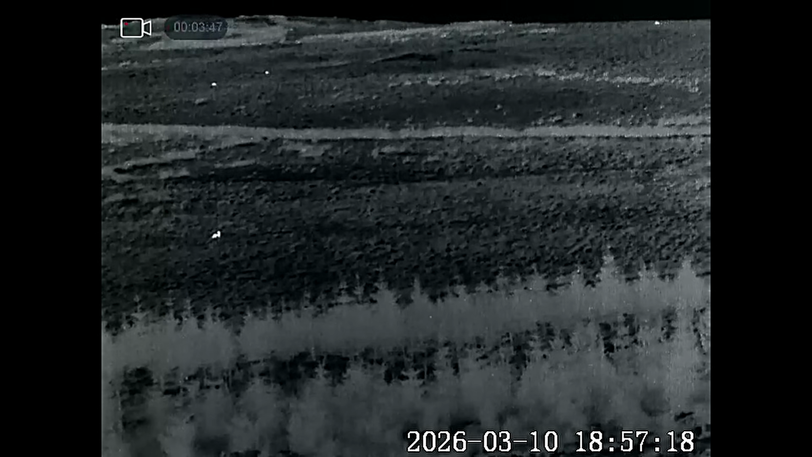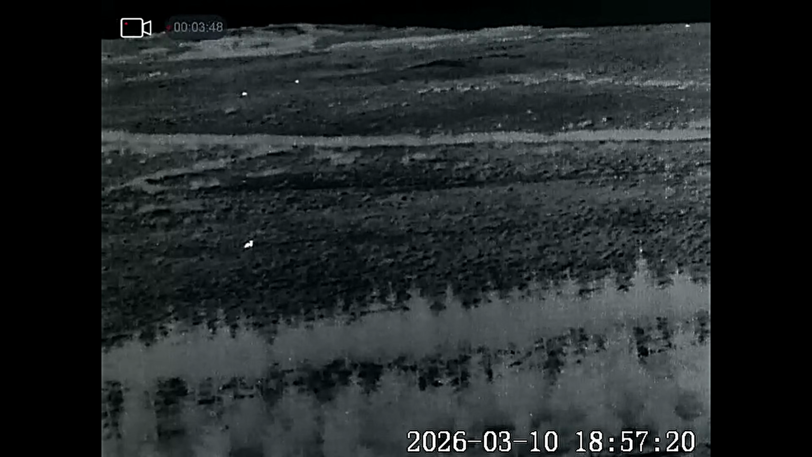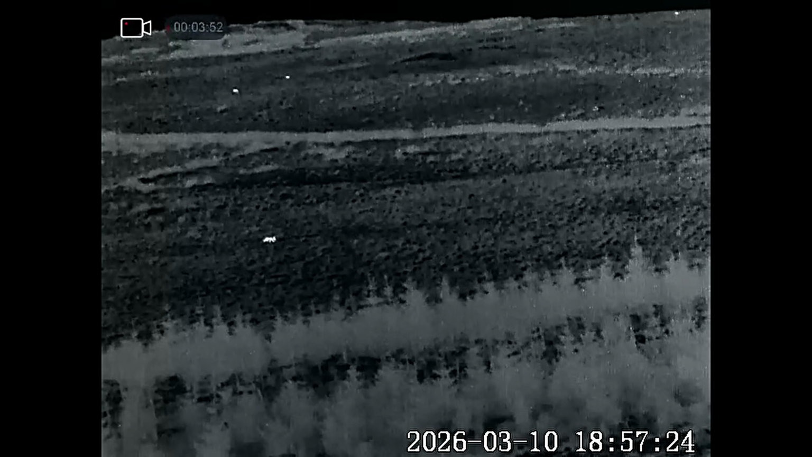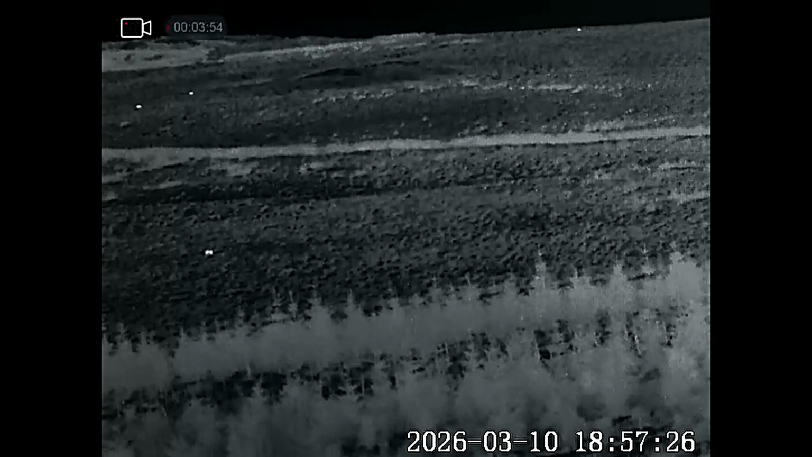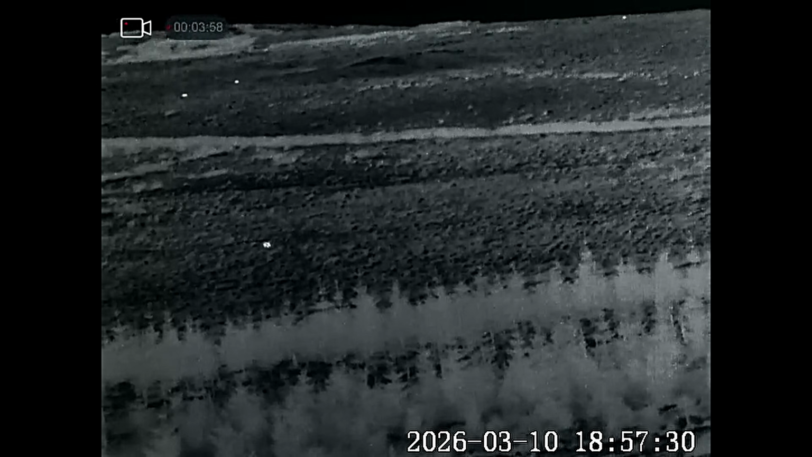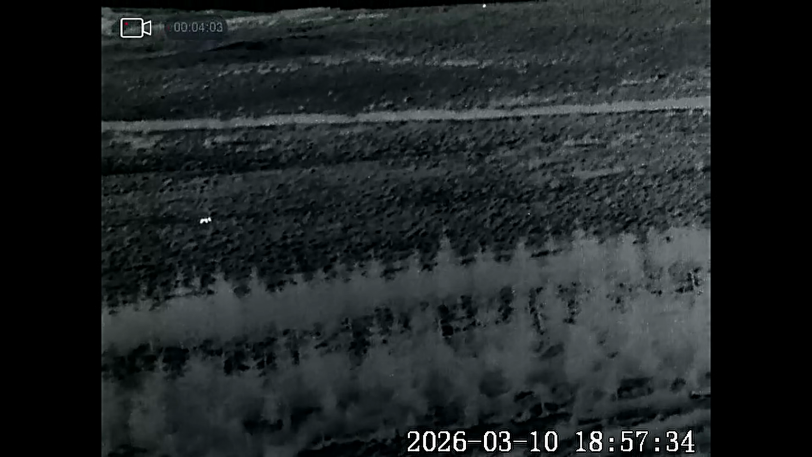Yeah, I think this one's heading down. It's going to follow the plantation along to the wall and go over the wall and into the next field. It can also go further down into the valley there. I think that's where this one's heading. That's where they normally go anyhow.